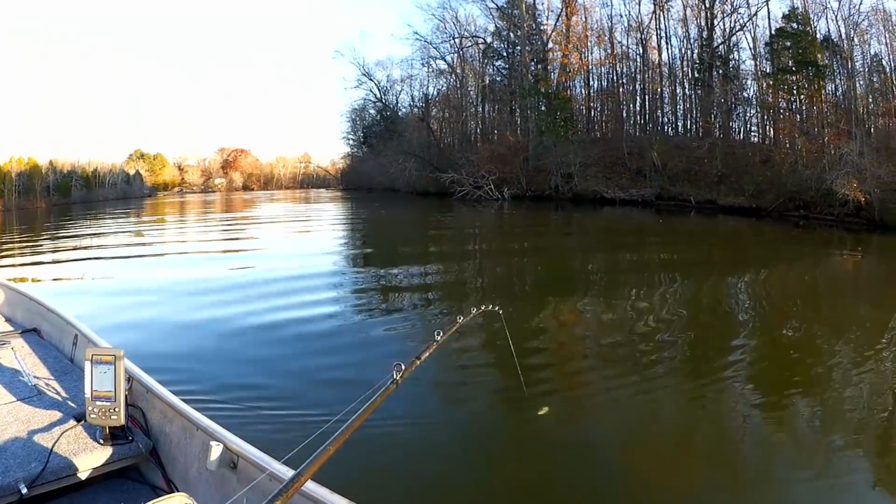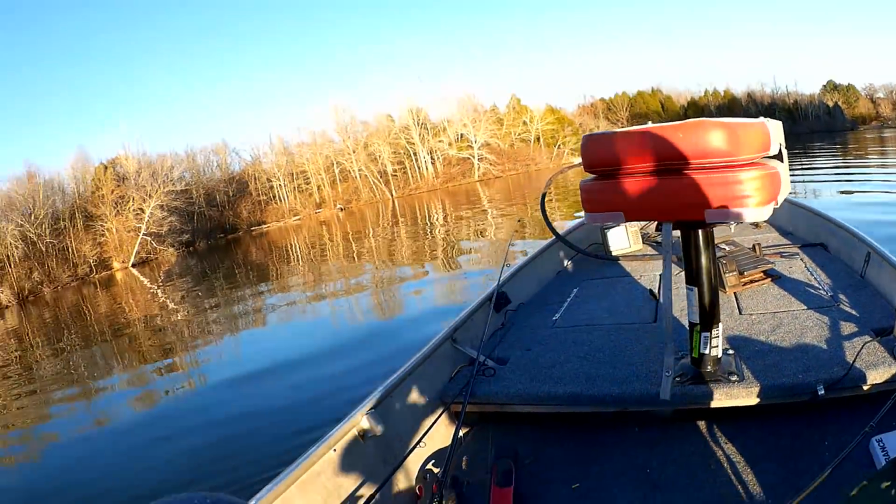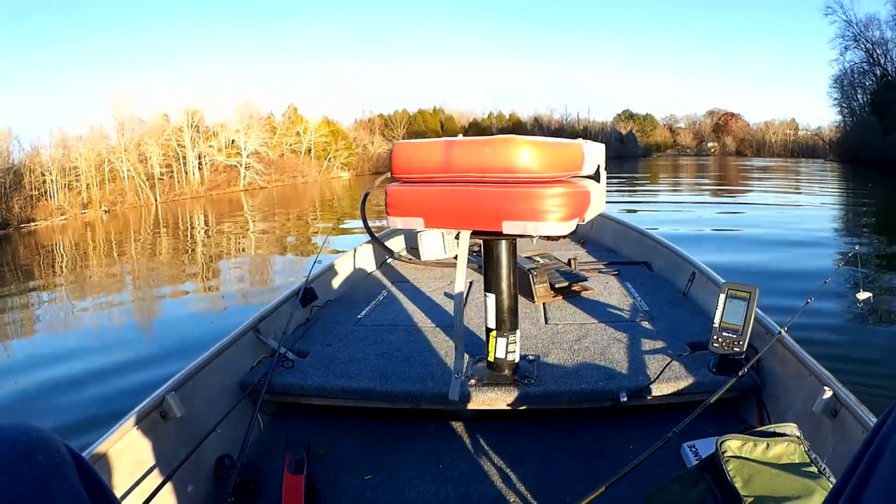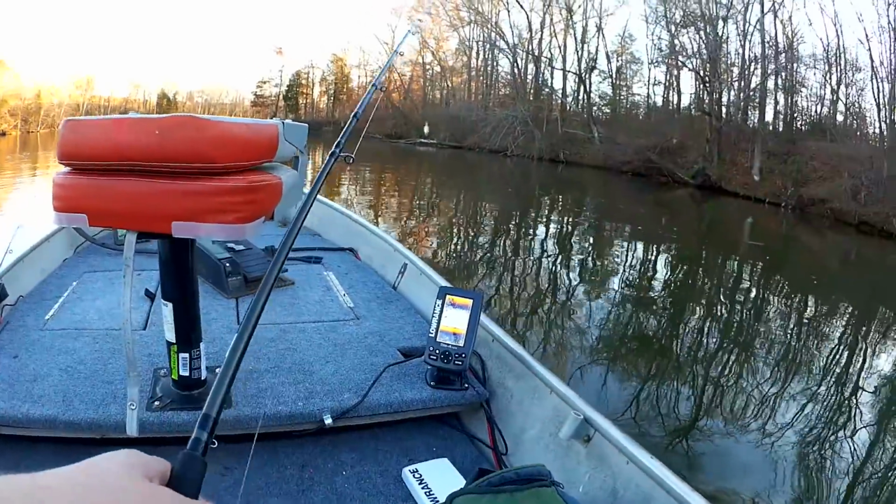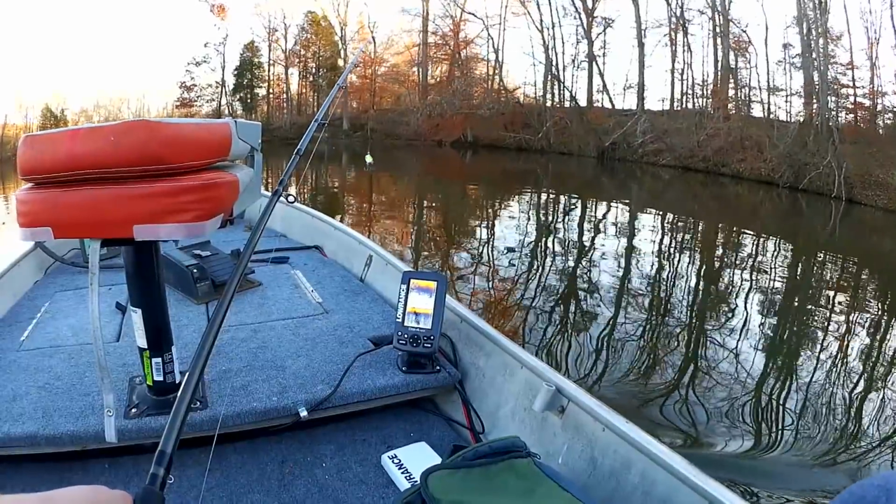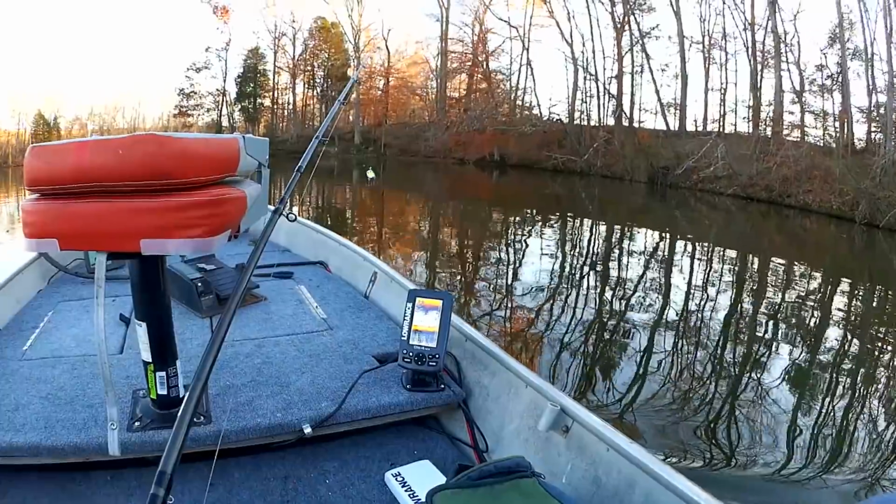Alright, I'm gonna go back to the one place where I know there are fish because I saw them. There's that pocket back in the corner there. I think that's my best chance at catching a fish. I'm just watching that fish finder. So far it looks boring. Just a few black specks and shit every once in a while. That's nothing exciting.